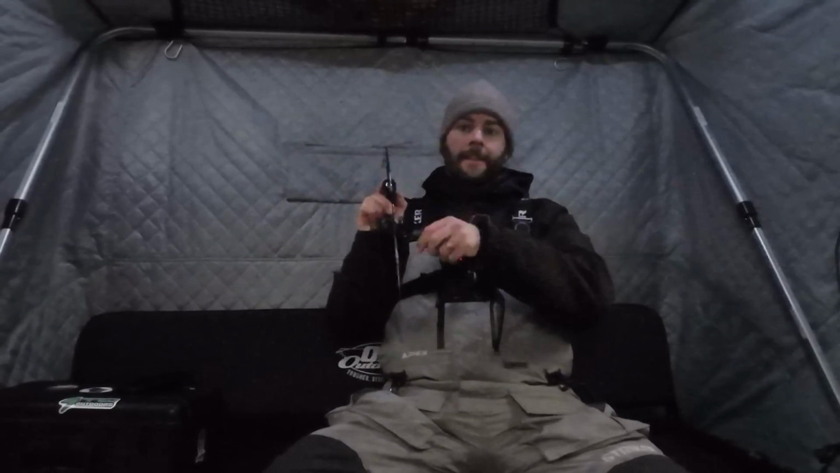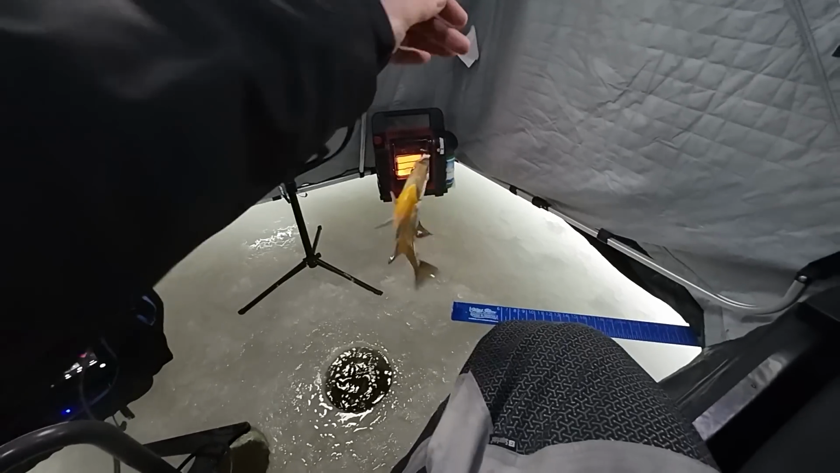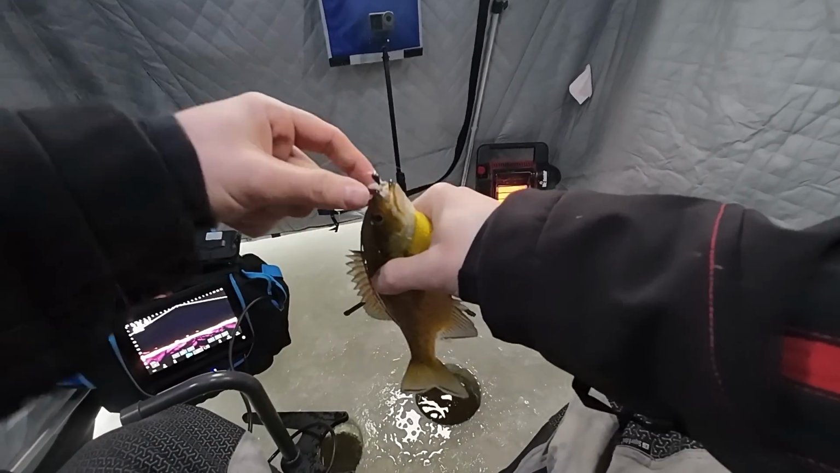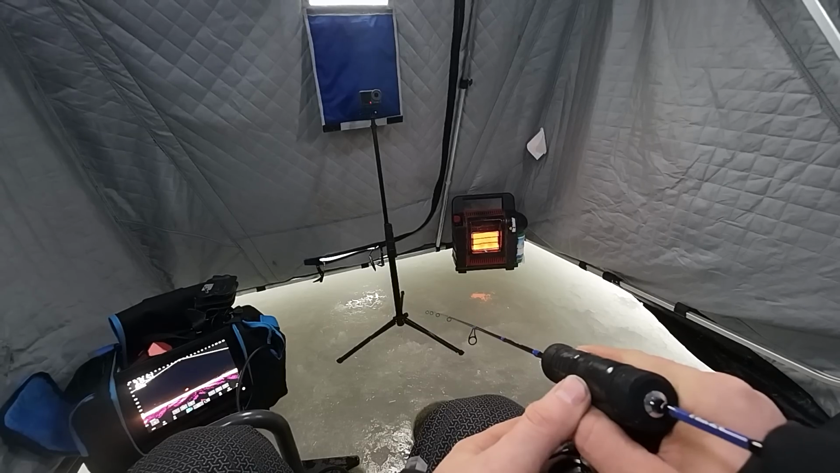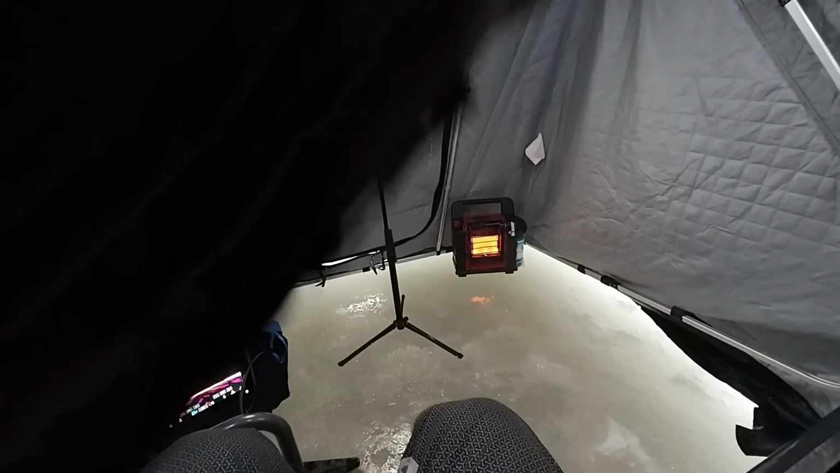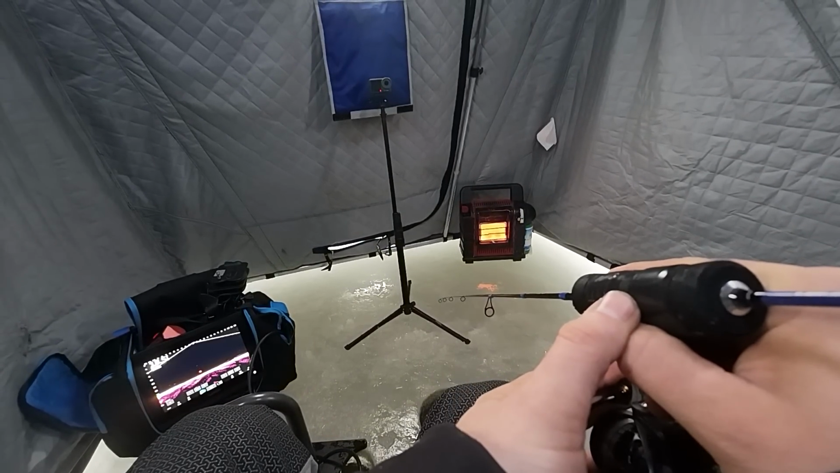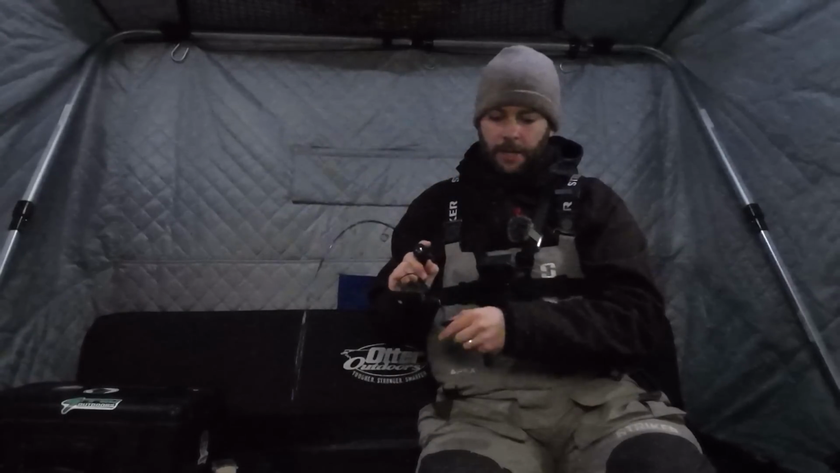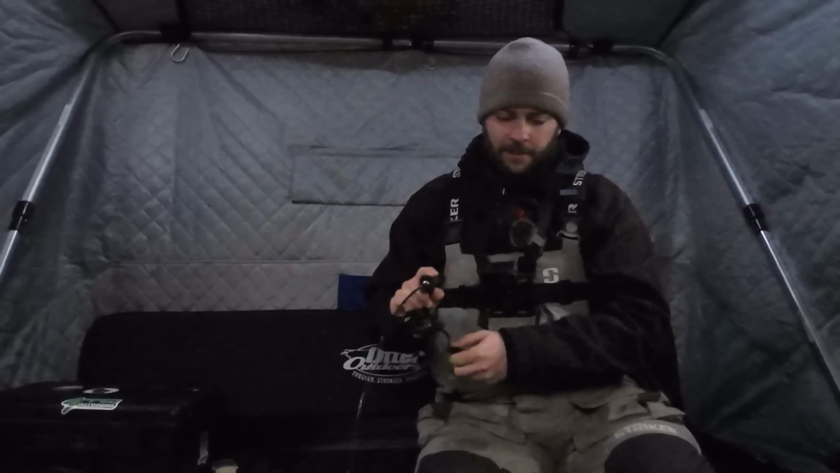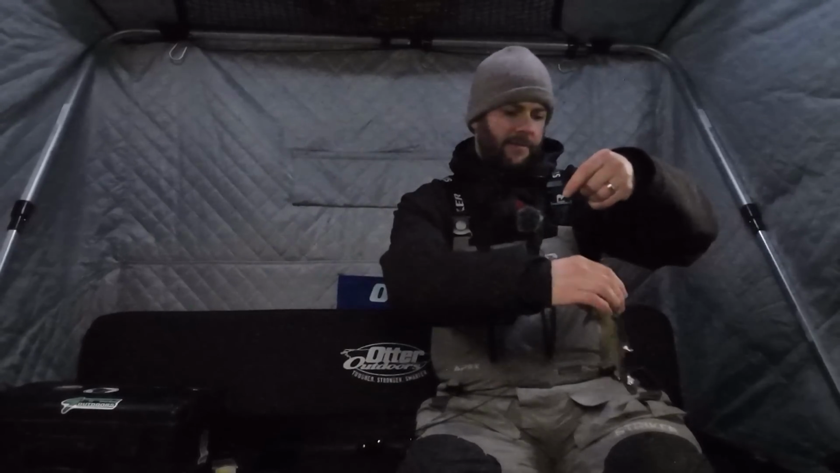Got him. I just kind of slowly picked him up. Holy cow. Another nice one. Going back. Just gonna reel it. Ooh, he sucked it in. Didn't quite get it all the way. Always seems like whenever you miss them that first time and you come back at them, they're just even more aggressive. Yeah, just a little guy floating around down there at the 18-foot mark.